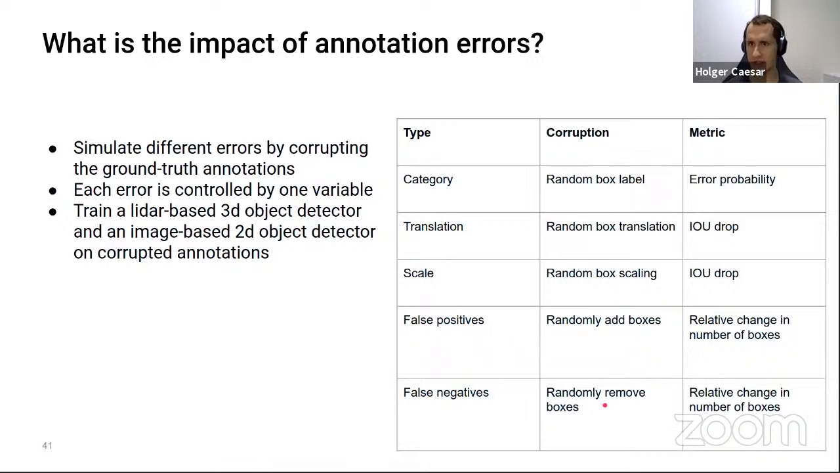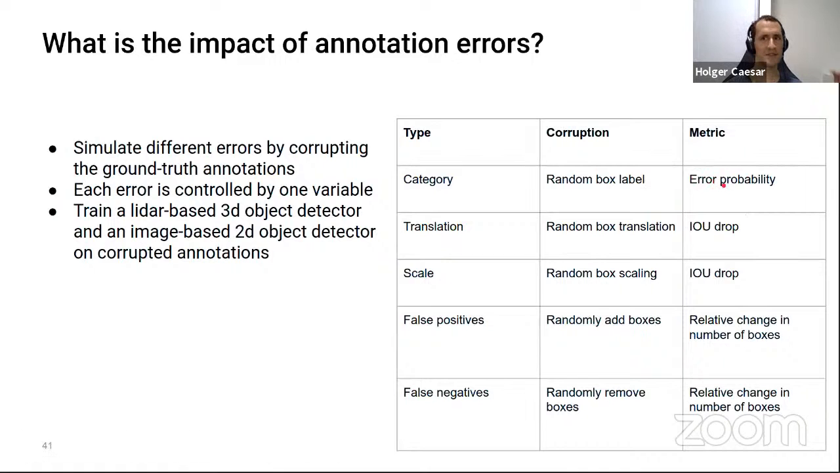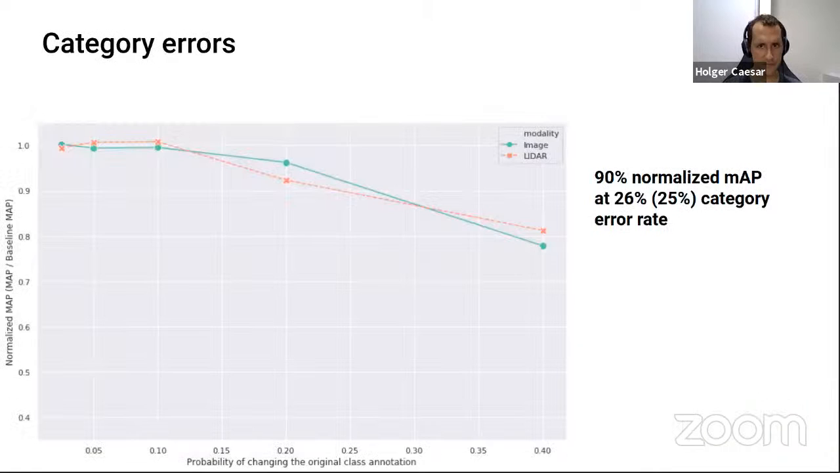And here you see the metric. It's pretty obvious. For category, it's the error probability, so with 10% chance, we are flipping the label. These two use the reduction in IoU as a metric, and these simply use the relative change in the number of boxes.